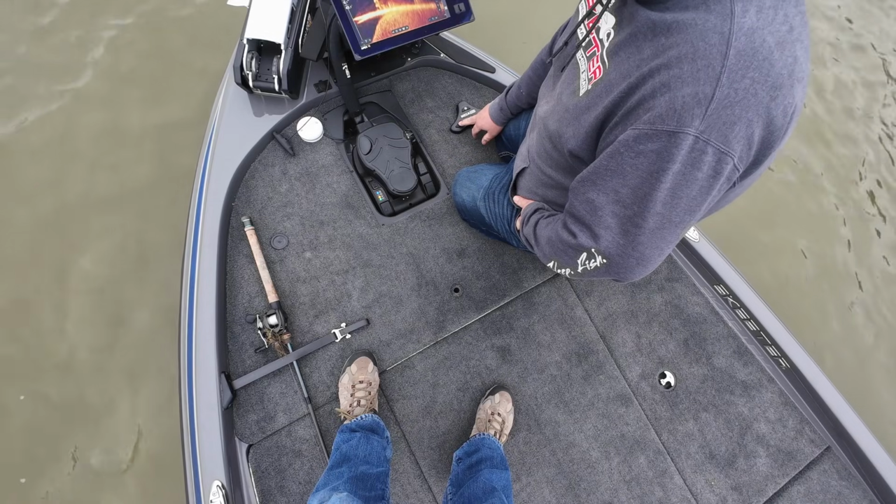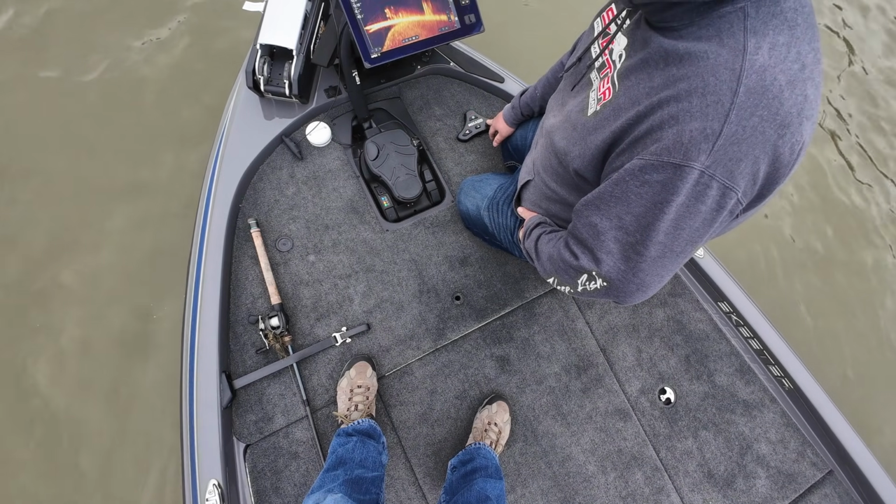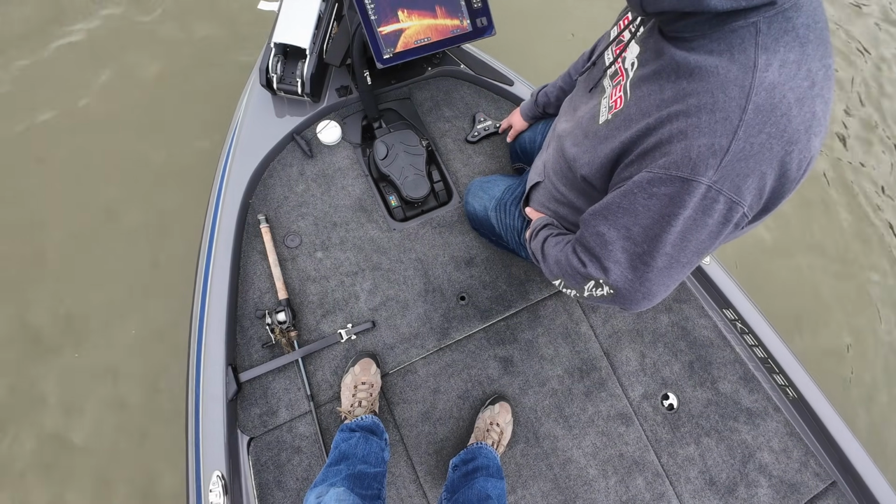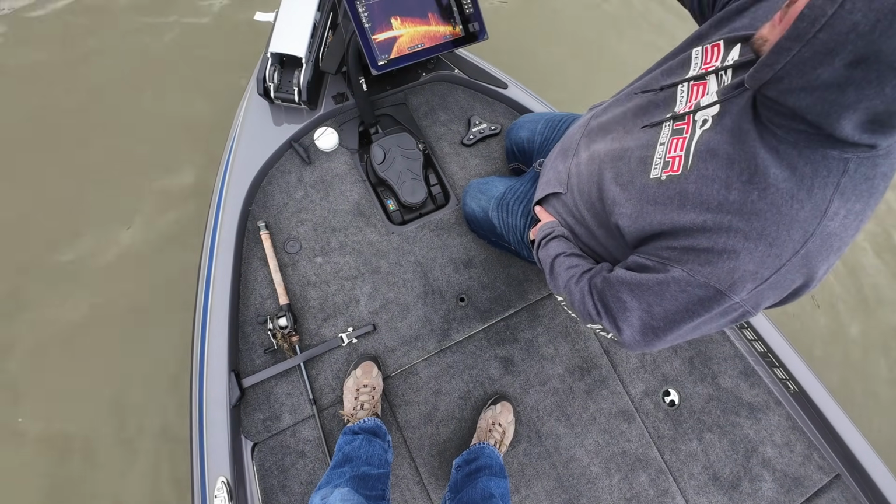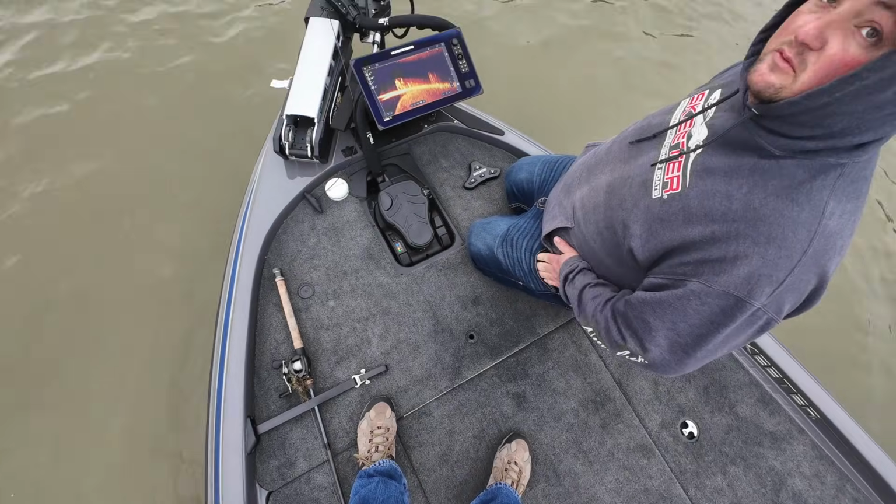back to, say you just want to look at that cube right there. Fish it on the top of it right there. Mm-hmm. You just hit that top button, and now see how it stays on there. The trolling motor's doing what it has to do, and that stays on that.